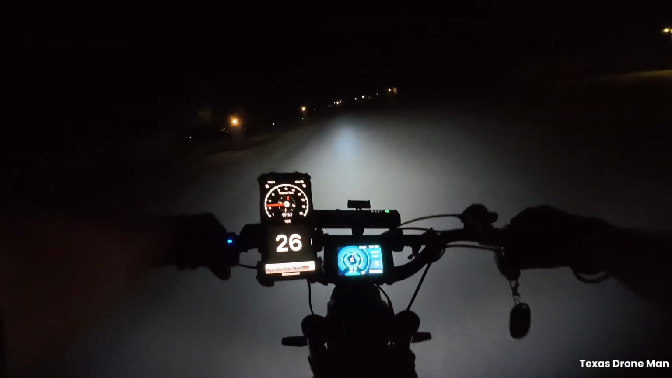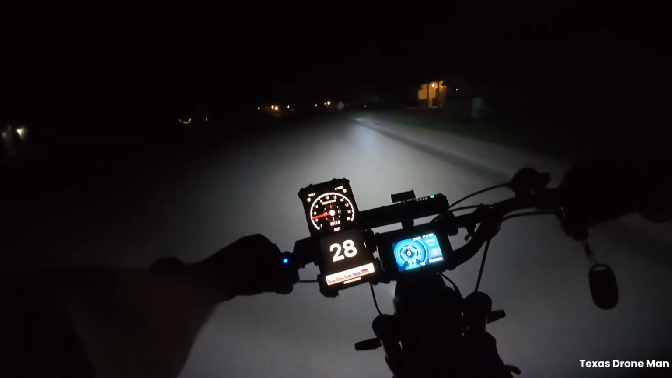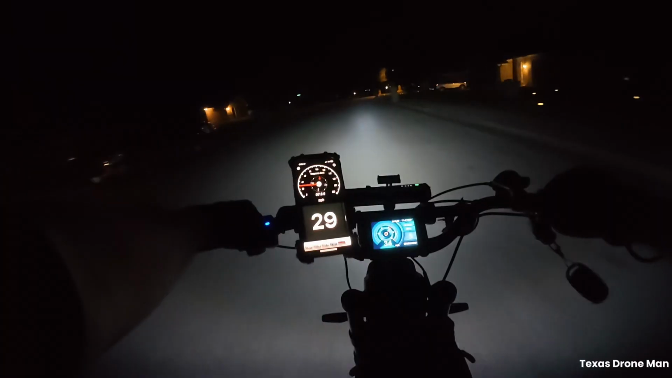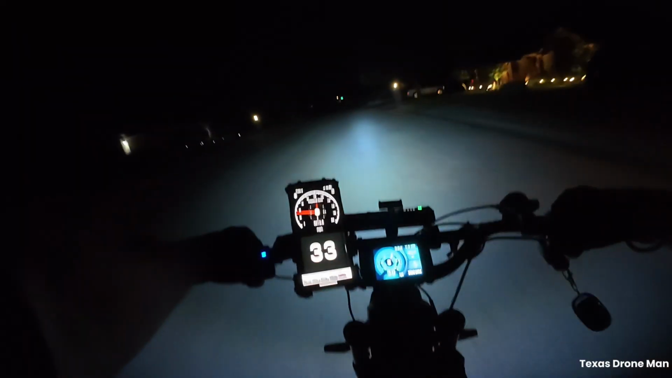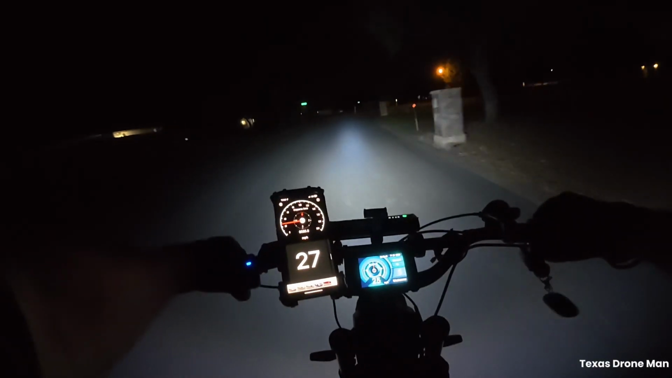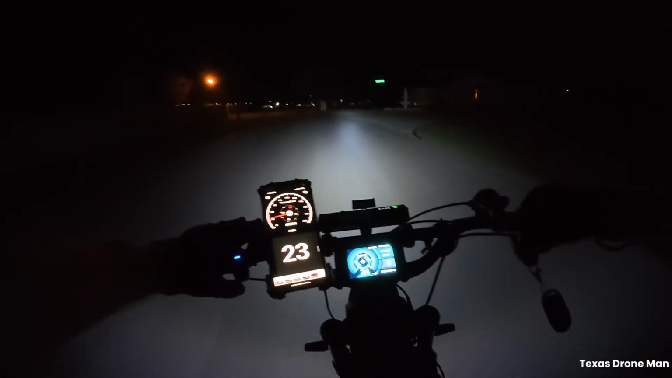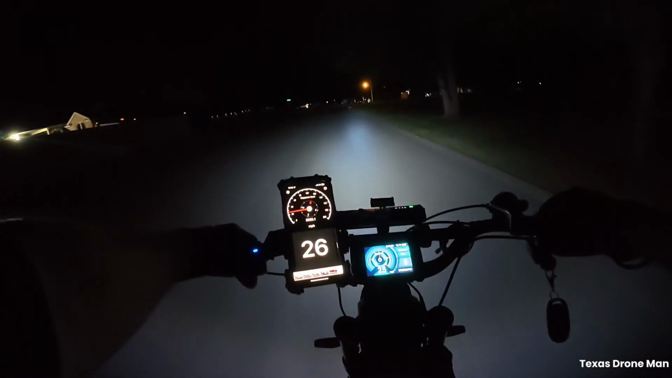Roads are getting better. Now we're getting into the money. A little smoother. There's that grate. Golly, got that grate running across the street. They built up the pavement too thick.